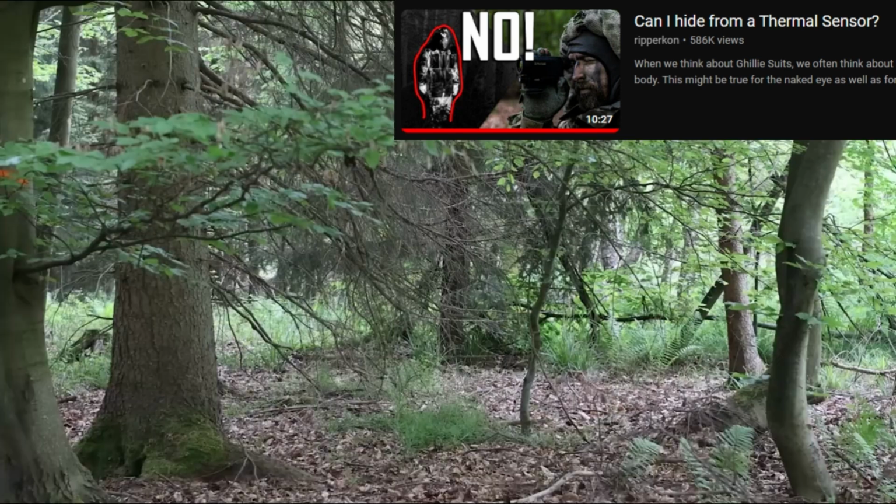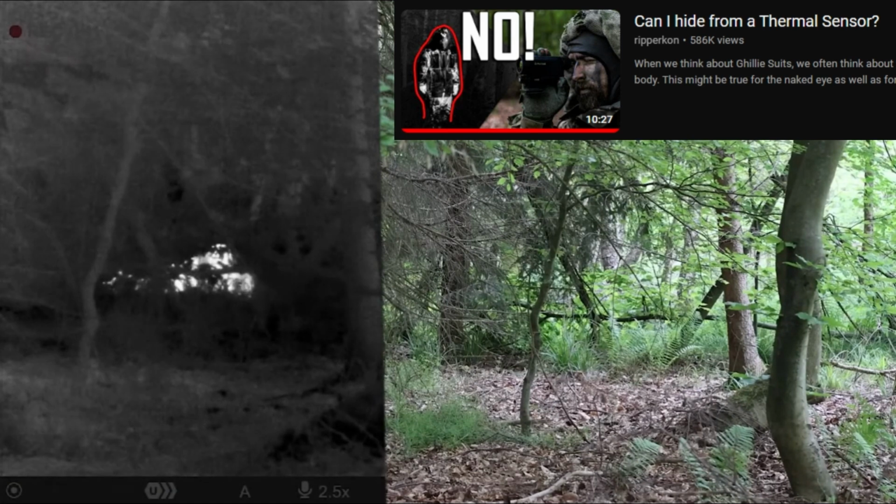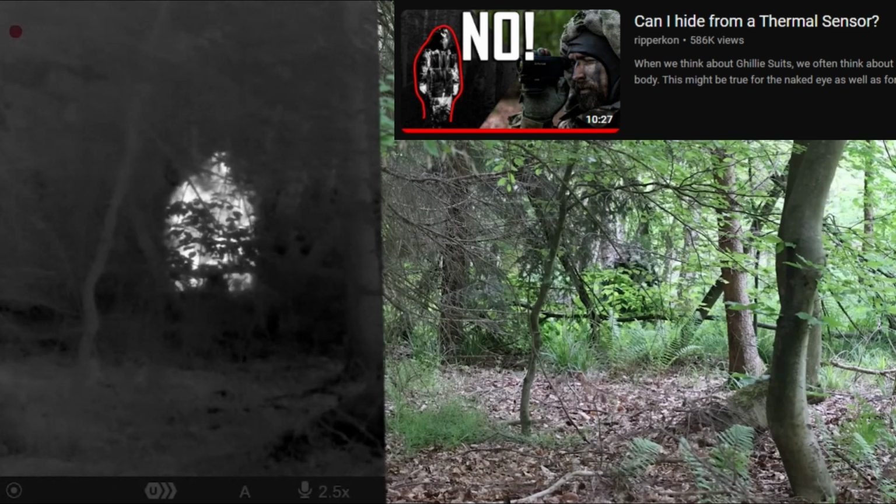Now let's hide behind some bushes, but with a loophole, so I can see the camera. But with the thermal camera, it's also quite easy to find me.